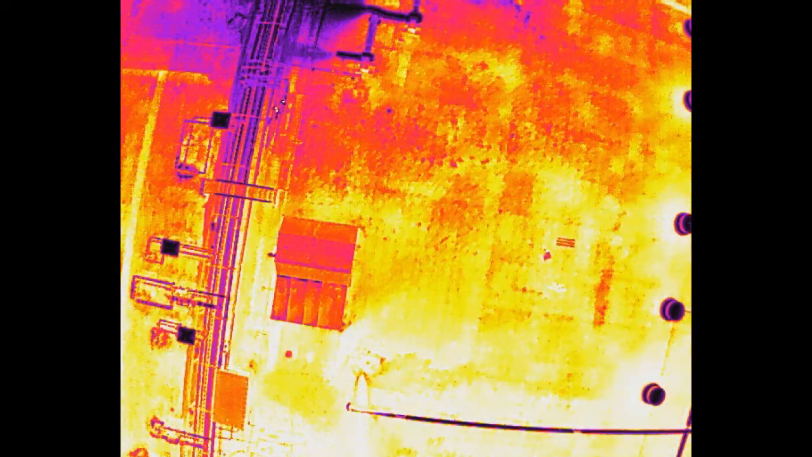This is another section of actually the same facility. It was in several sections, and you can see from this that most of the roof is in very poor condition. There's a lot of entrapped moisture, and the only recommendation here is to replace the roof. So when you're talking about entrapped moisture, can you tell me the procedure that you go through in order to establish that?